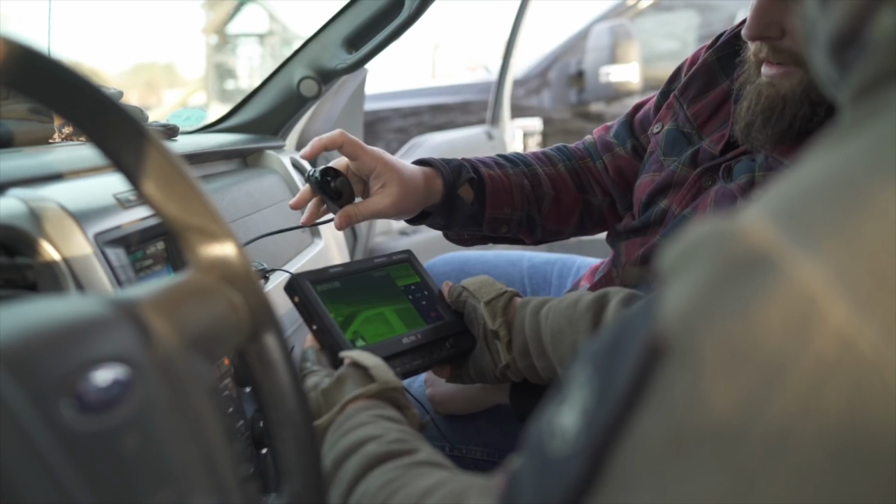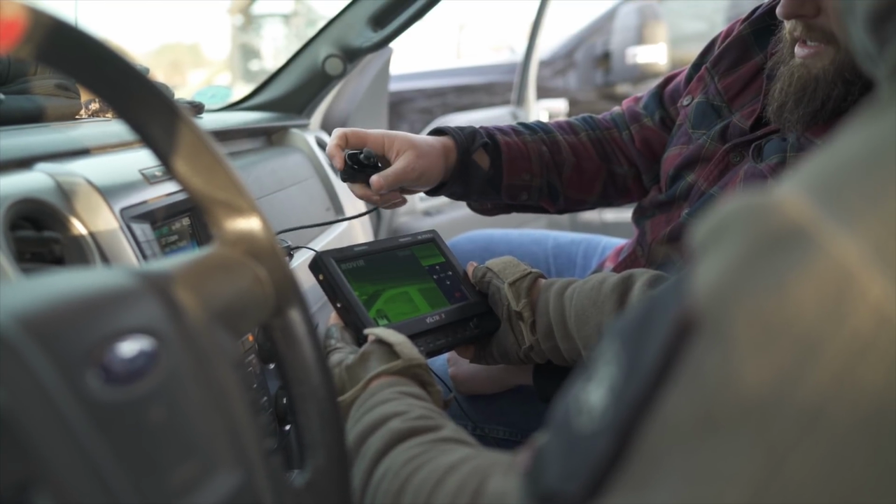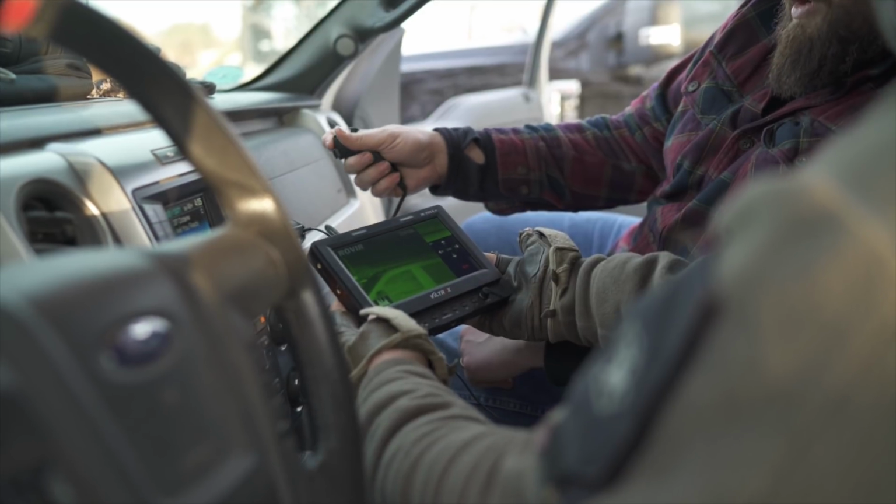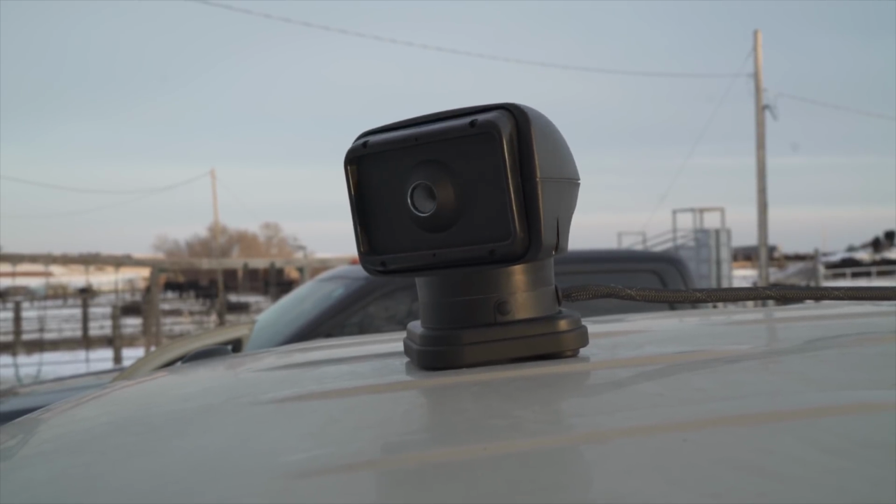This button changes the color. This button does your zoom. And there's some other real simple settings in there. But this little indicator there tells you where you're looking. That red, yeah, the little red truck. That's us. This will be such a slick setup, man.